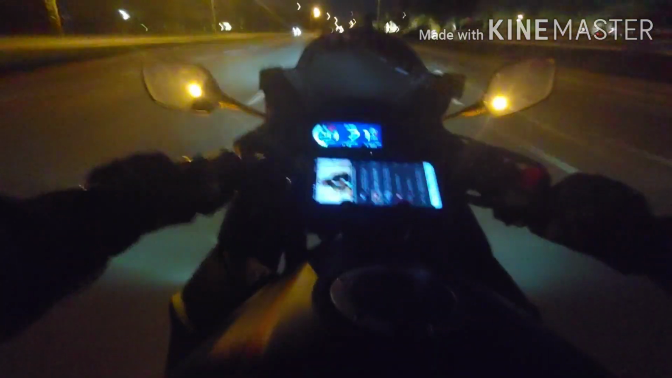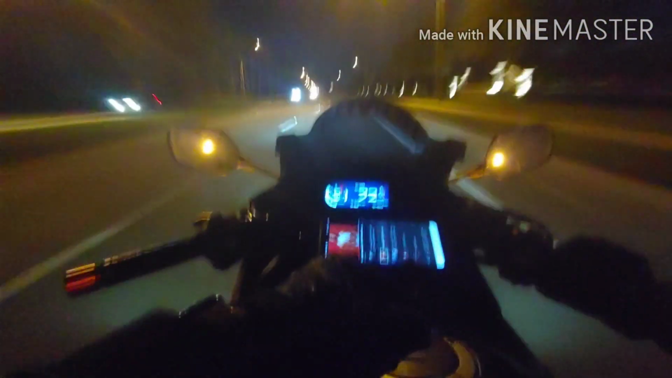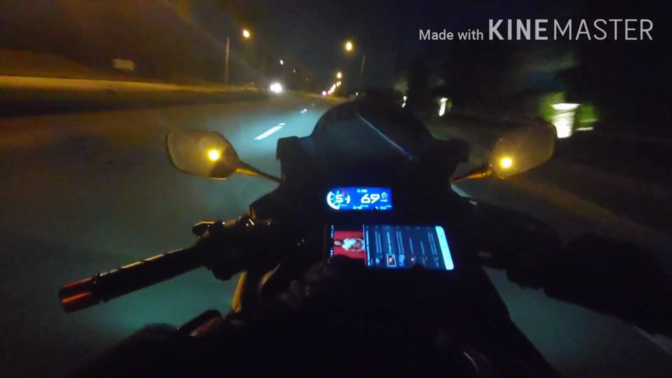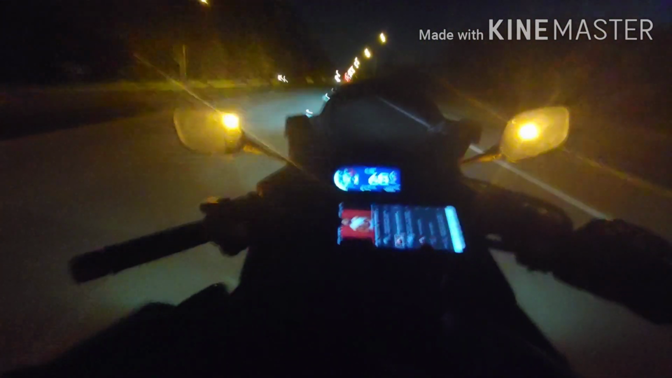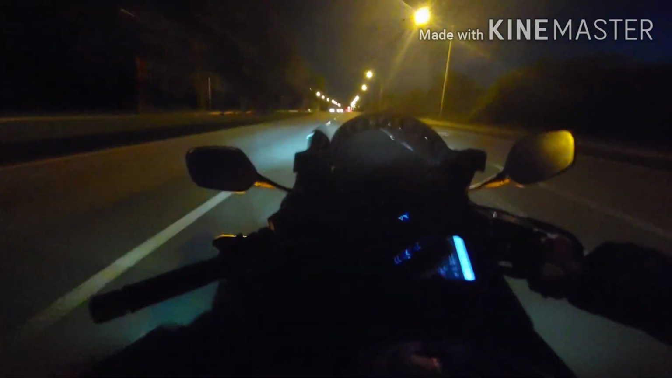I no longer need a speed app, because this speedometer is pretty accurate. Once it gets over 100, it might be 2 to 3 off. But other than that, that's pretty much it from the last video.